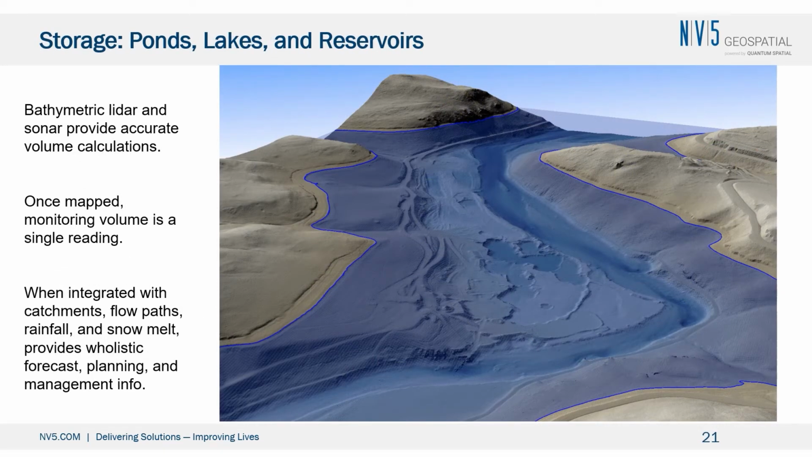So we've mapped the source, we've started to move the water across the landscape or understand where it's going, but that water all gets stored in reservoirs or ponds and lakes. And so a clear bathymetric picture of that reservoir, pond, or lake allows us to understand the volume in that lake very rapidly.